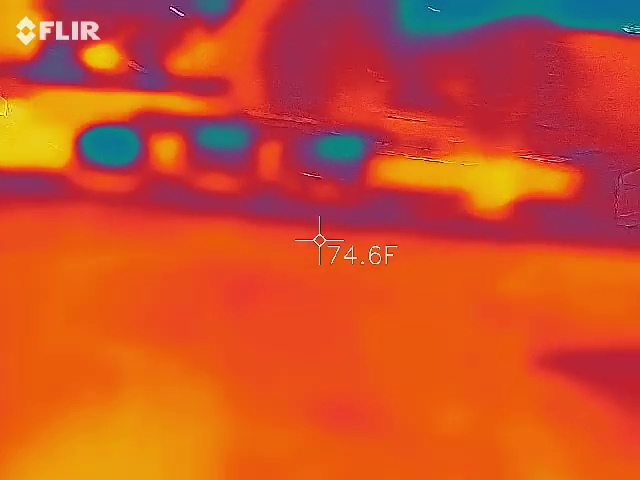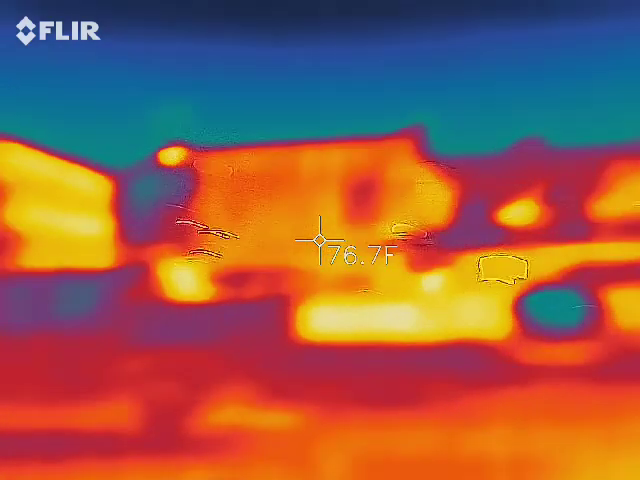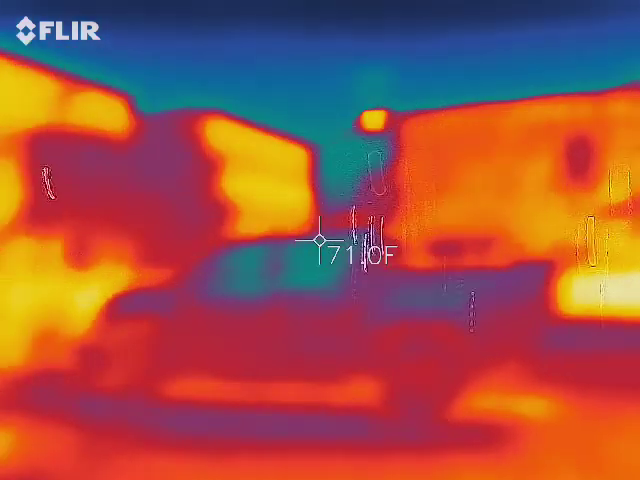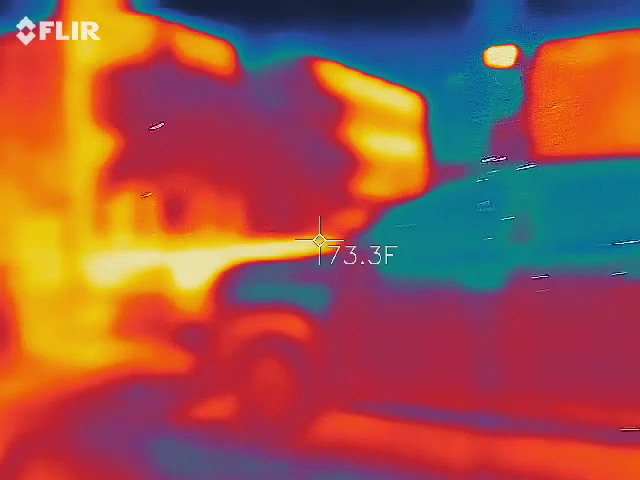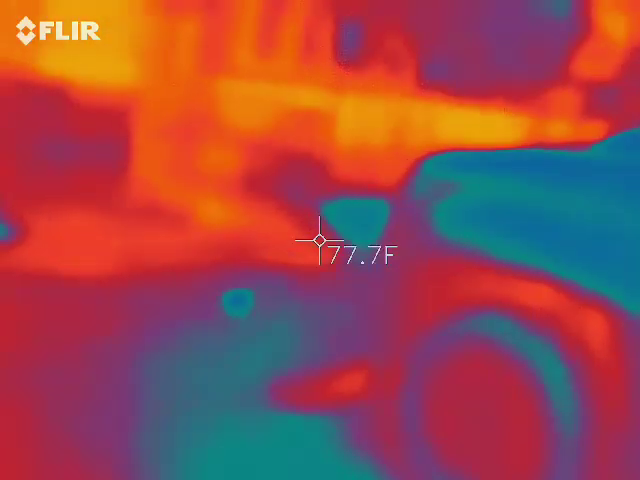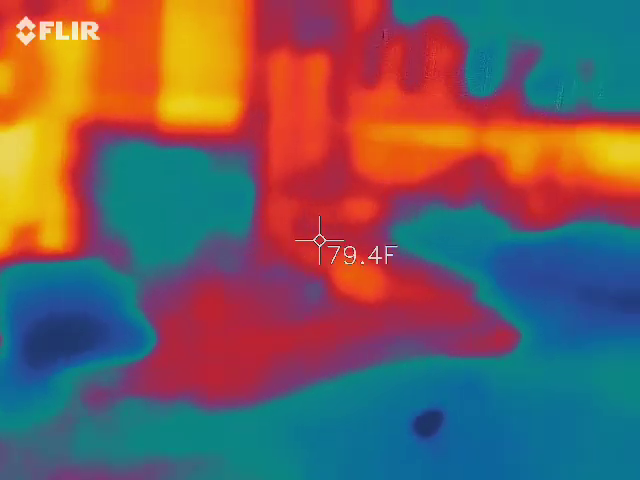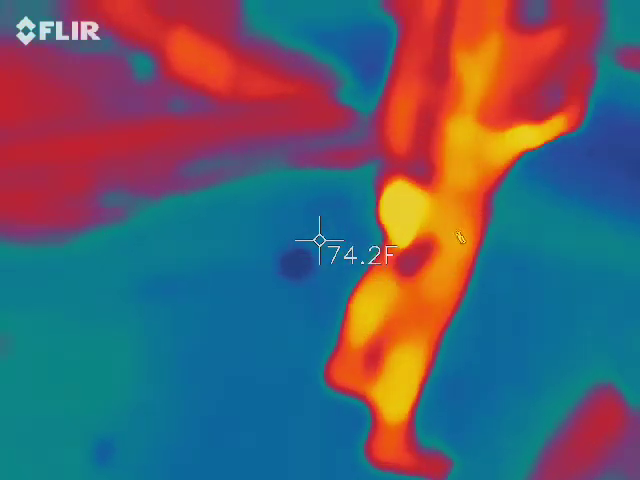Better keep it moving. You know all your little beans? Let's go over here to this thing. Let's look at the ground. Oh my god, that scared me.